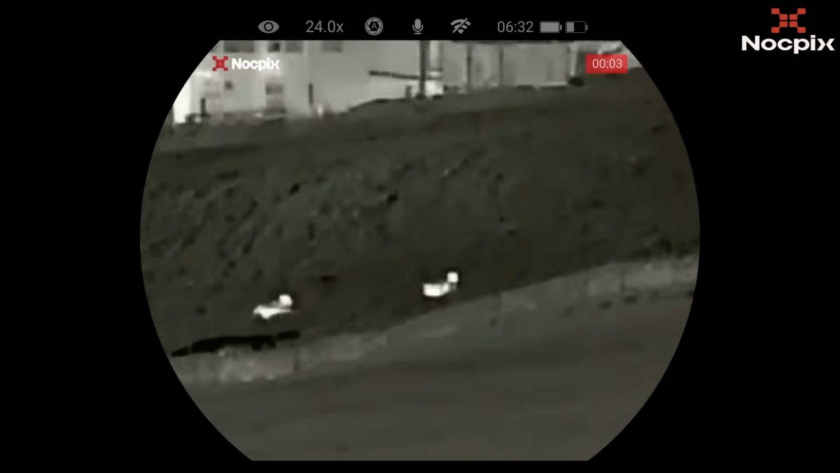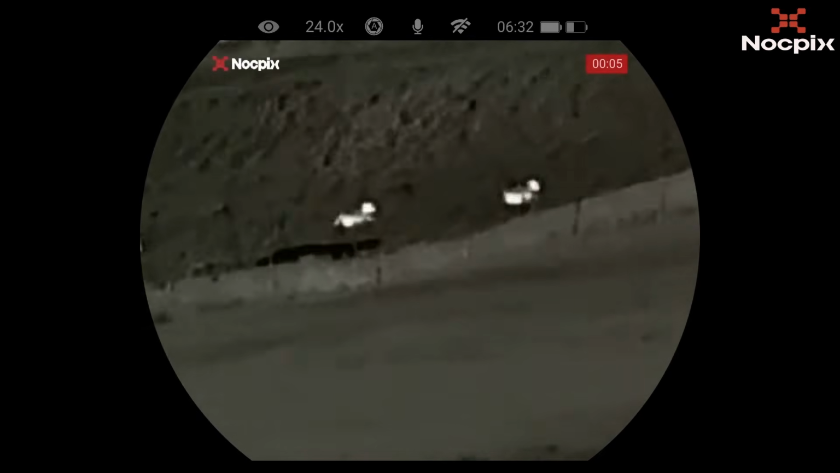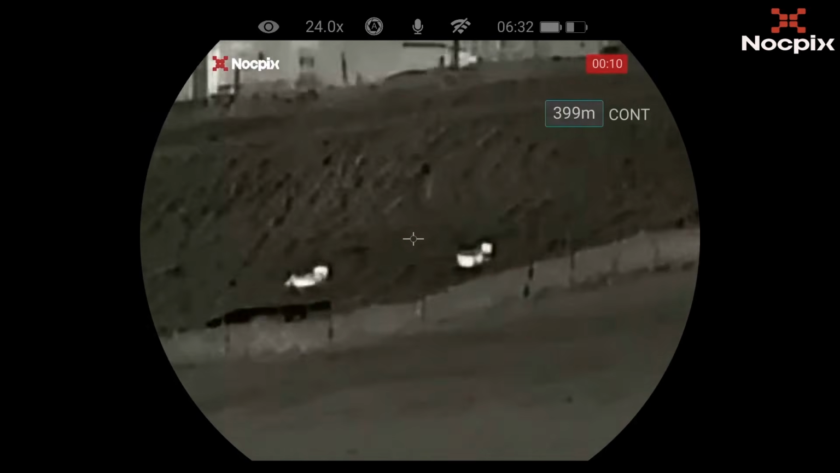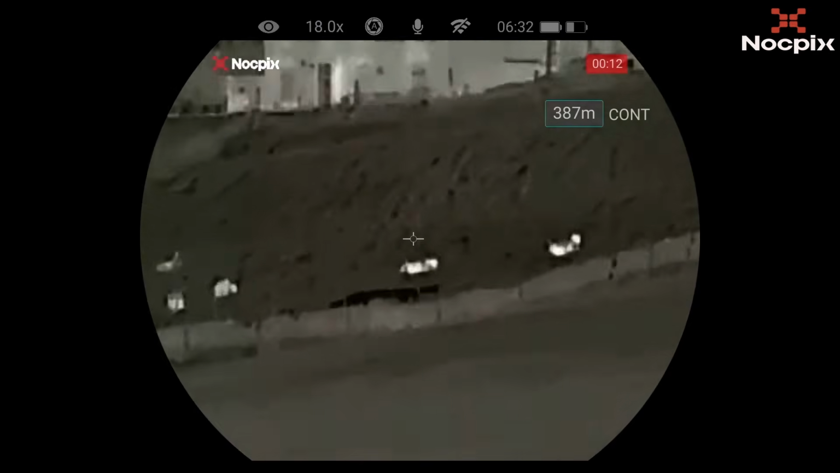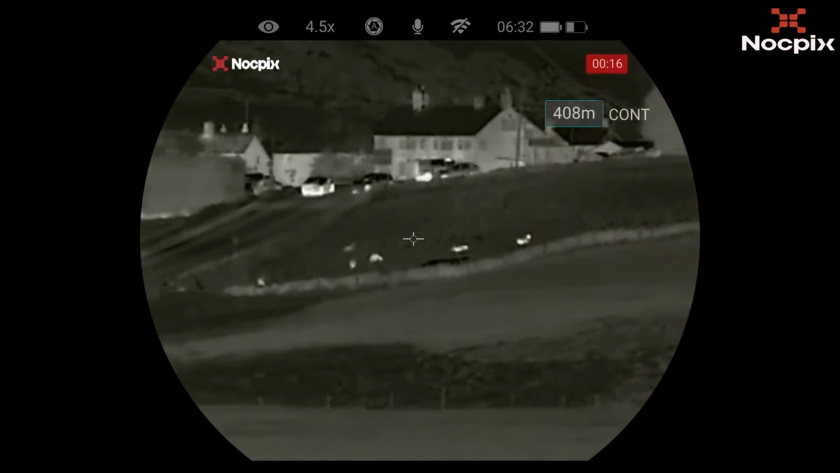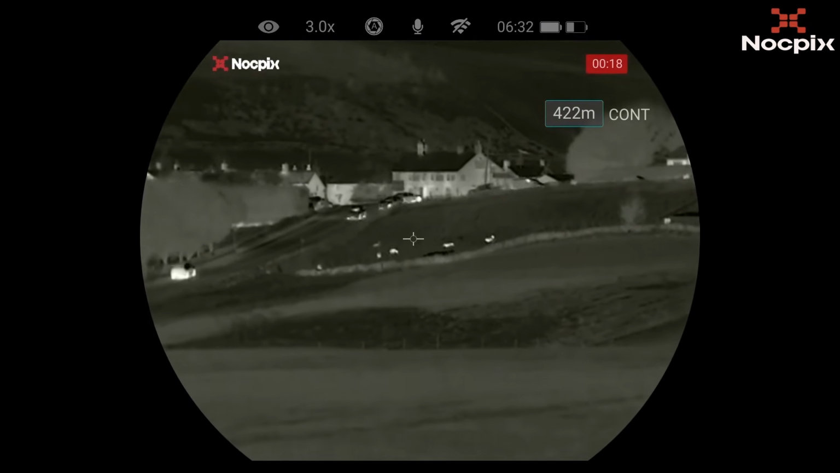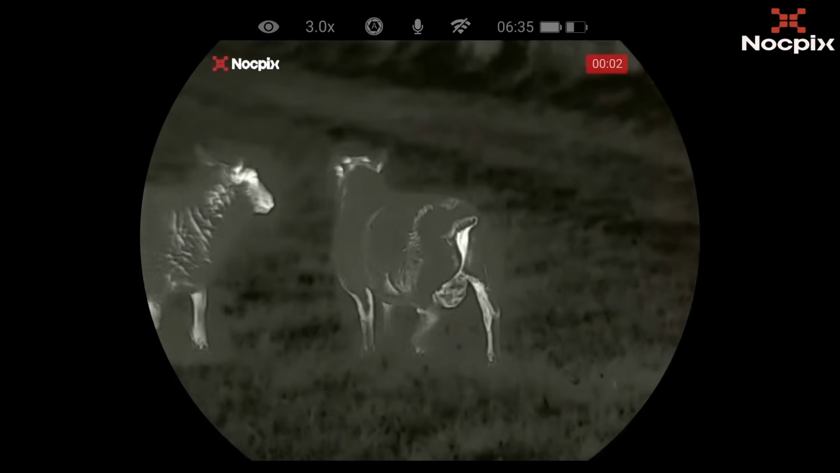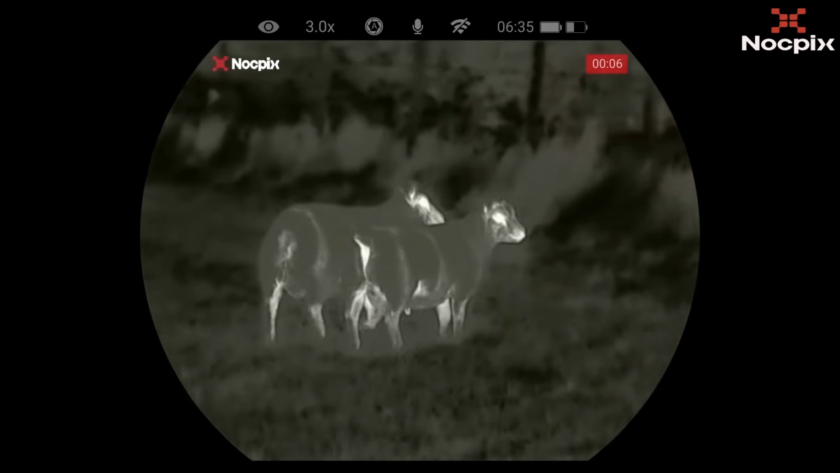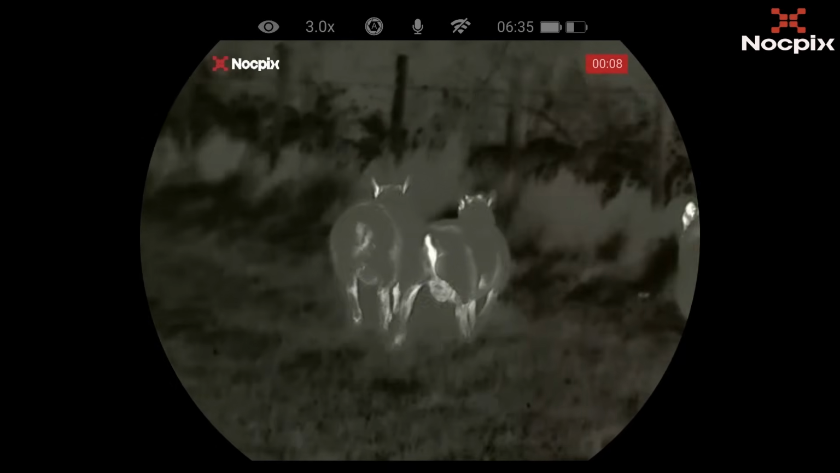And these animals are alpacas, and they are some distance away, and that's what I'm finding with thermal. Quarry identification at greater distances can be tricky. Probably the only downside I've come across so far using thermal versus night vision is the quarry identification at a greater distance. And back to the sheep, and again I'm playing with the different colour modes.